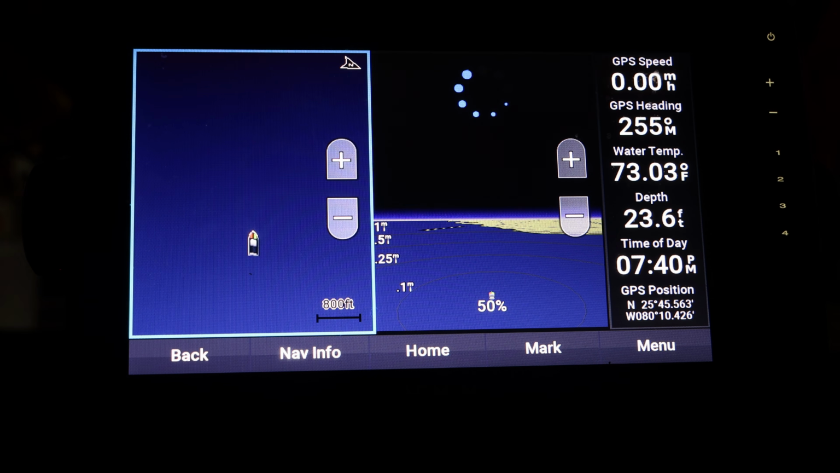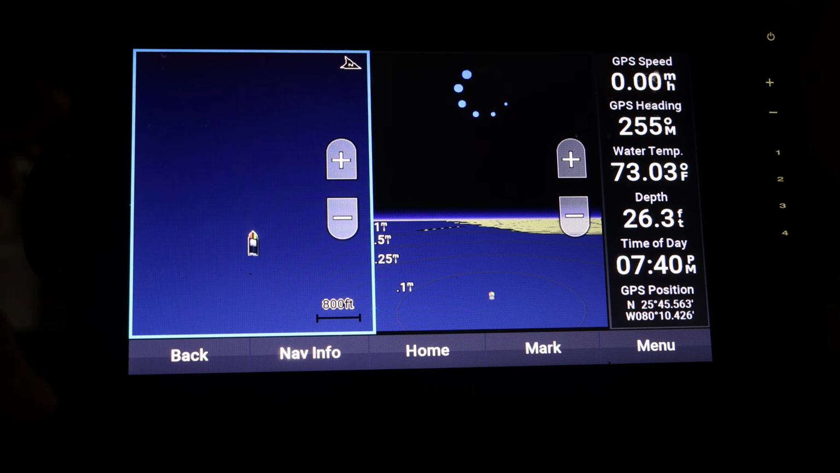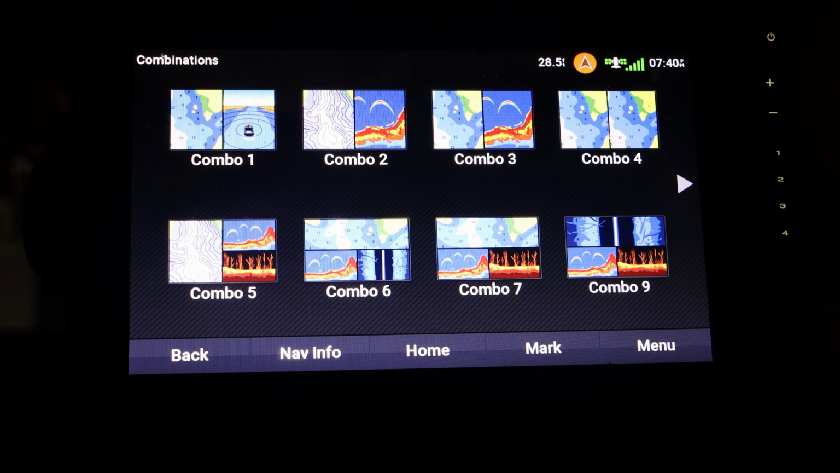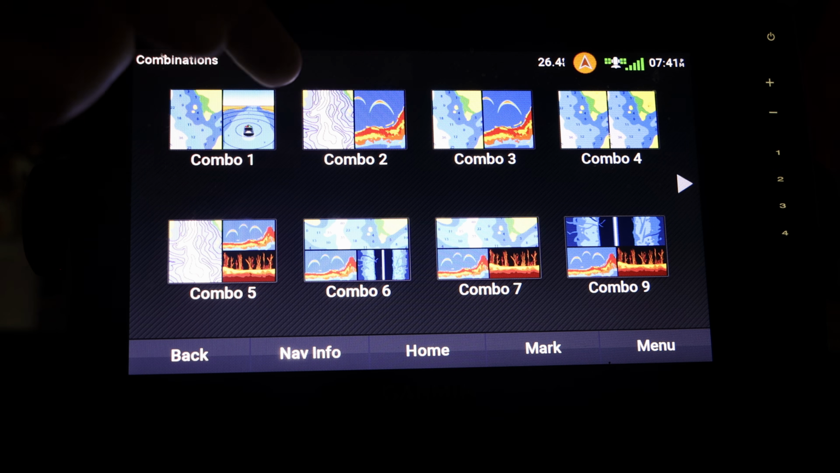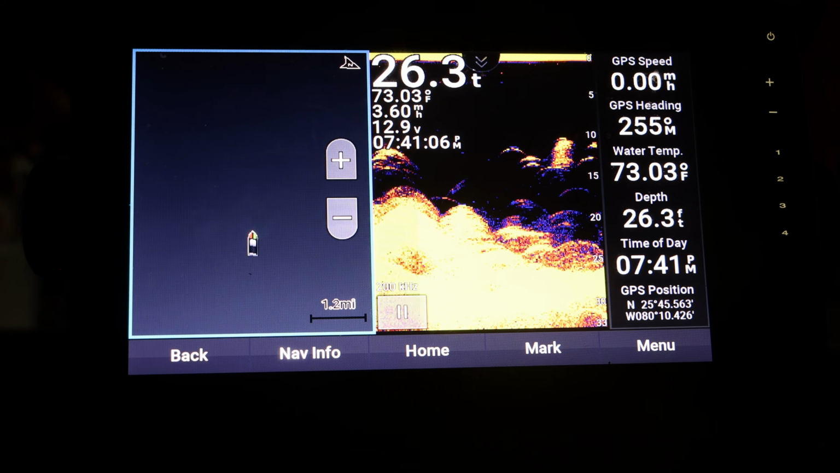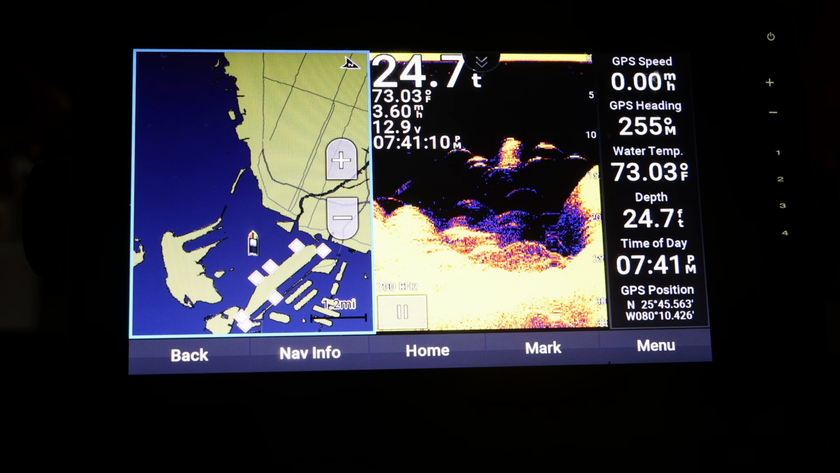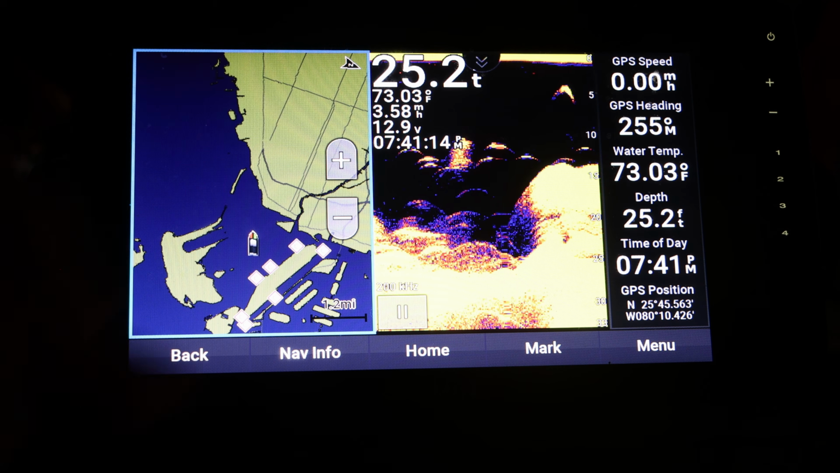this is the perspective 3D over here on the right, and the navigation over here. It's not really loading, so I'm not going to go super in depth into it. It's probably because I'm in the basement and it's not really getting the best signal right here. Here is combo 2, which can be useful, especially whenever you're trying to figure out where exactly you are and you want to see if there's different types of fish.